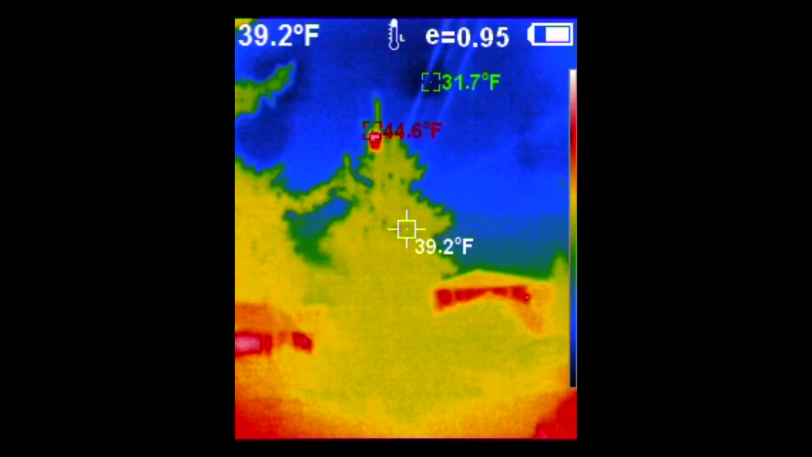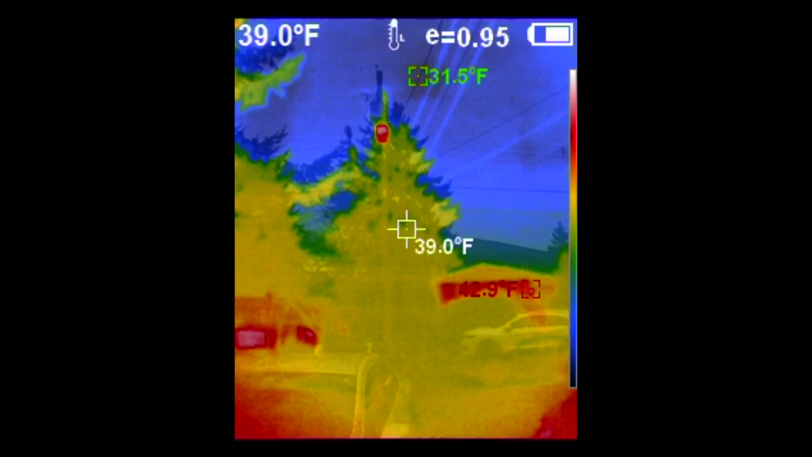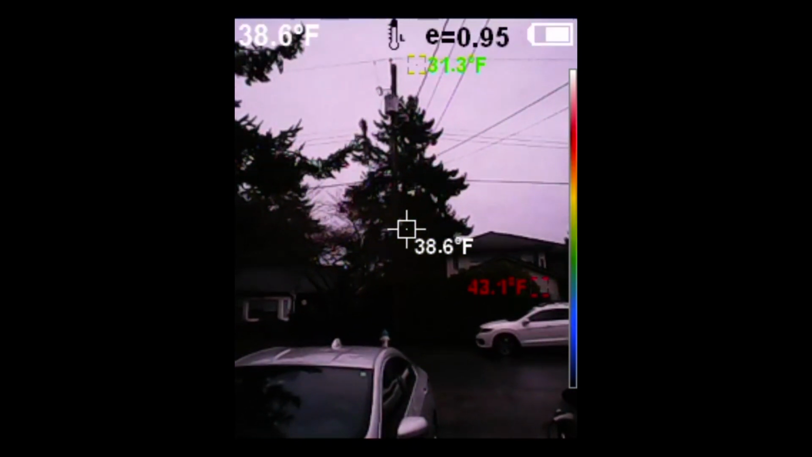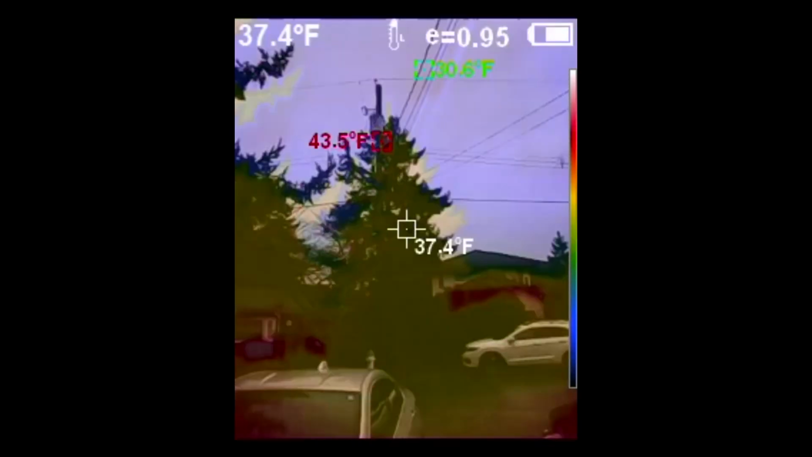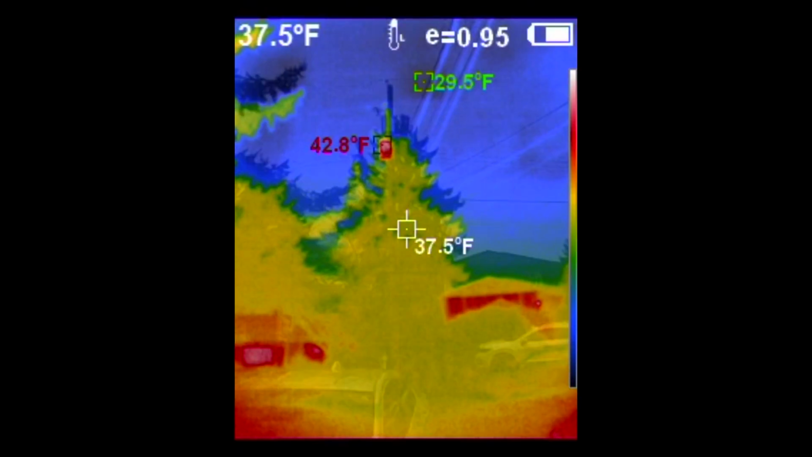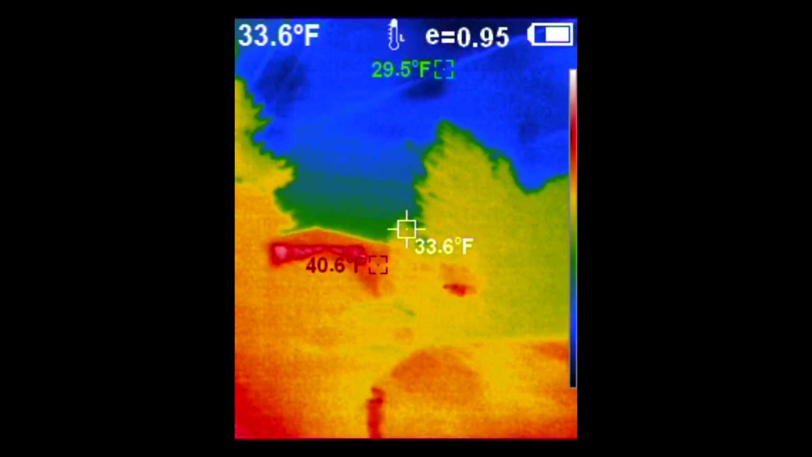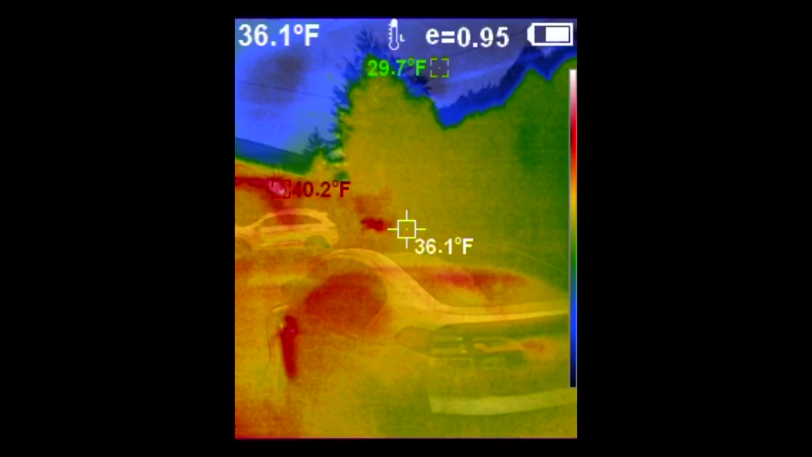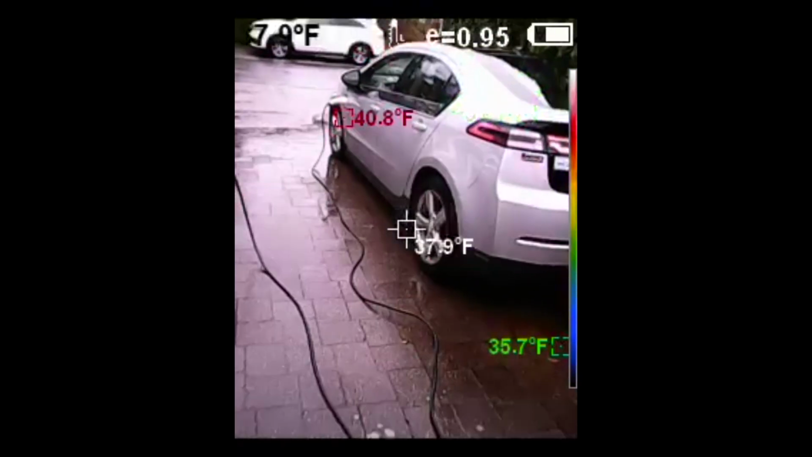Here's a shot across the street. You can see the transformer up on the pole across the street. It's red hot compared to the trees, which are warmer than the sky, which is cold. Again, superimposing the visible spectrum over top. That transformer looks to be 40 odd degrees, which is still a lot hotter than, I guess, outside air. 36 or 35 Fahrenheit is where the trees are. So it's giving you an idea of the ambient temperature.